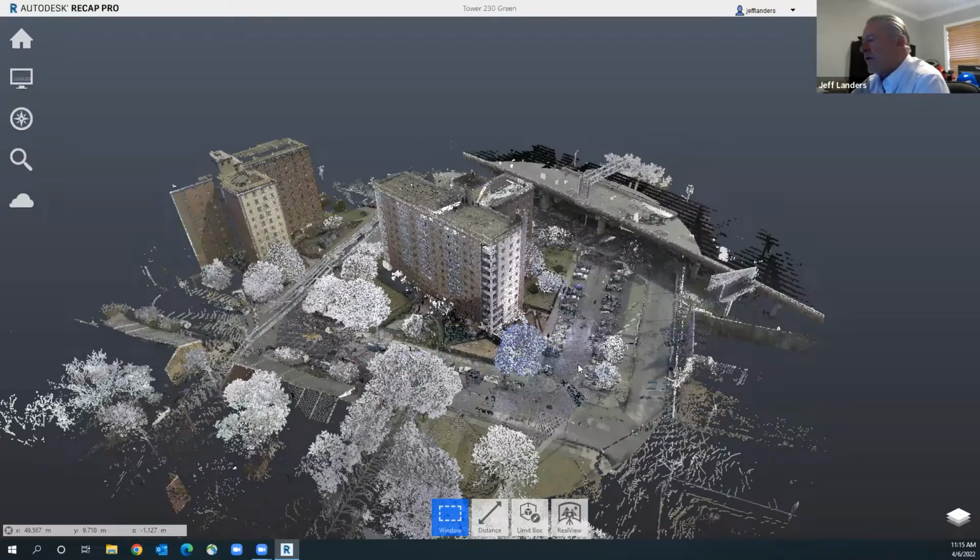You may be only moving it 5 feet to get data in certain places. But we never go more than 15 feet apart in order to maintain accuracy. On the exterior of the building with the BLK360, we kept those within 15-20 feet of each other, keeping in mind line of sight as we gathered information on the outside of the building.